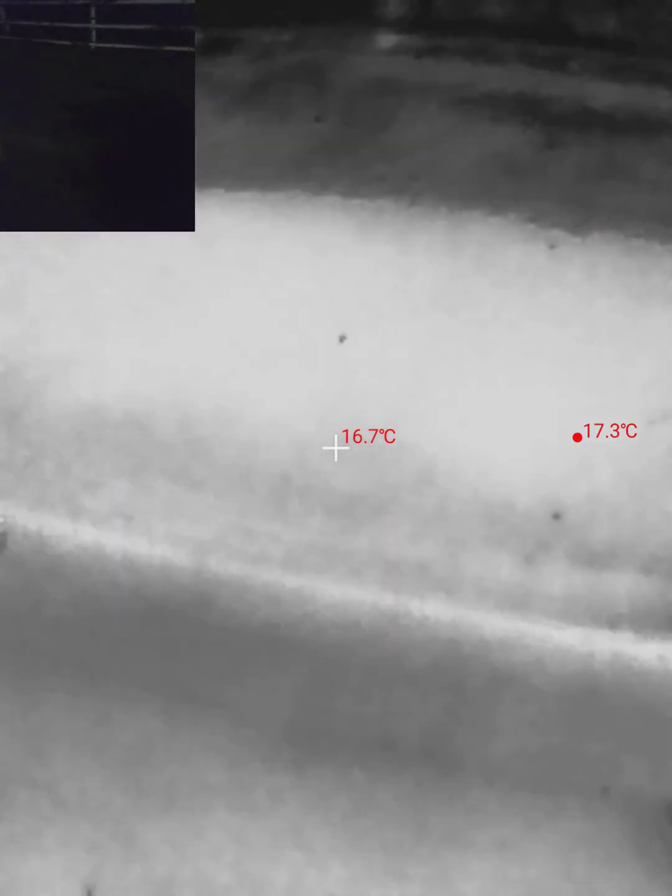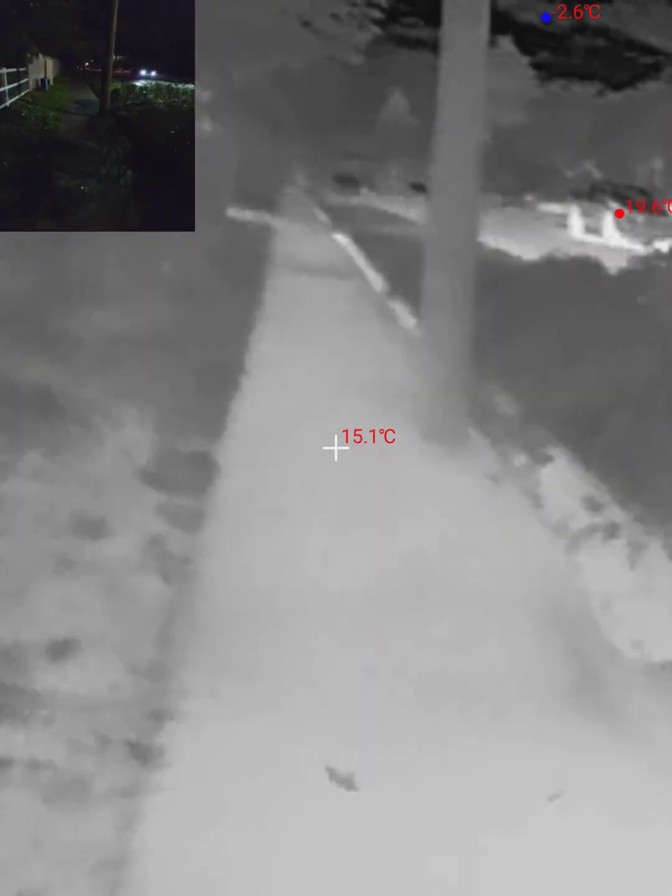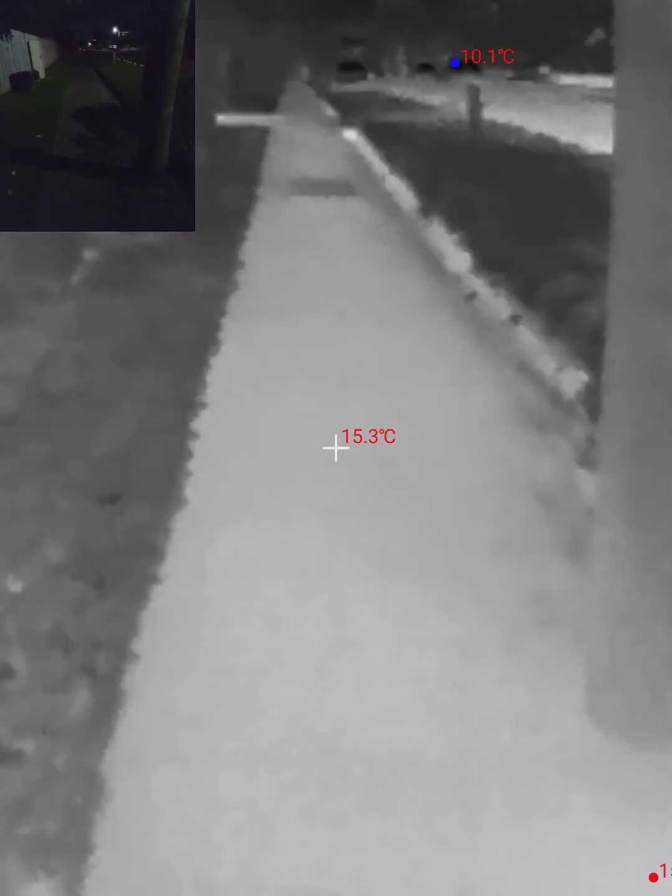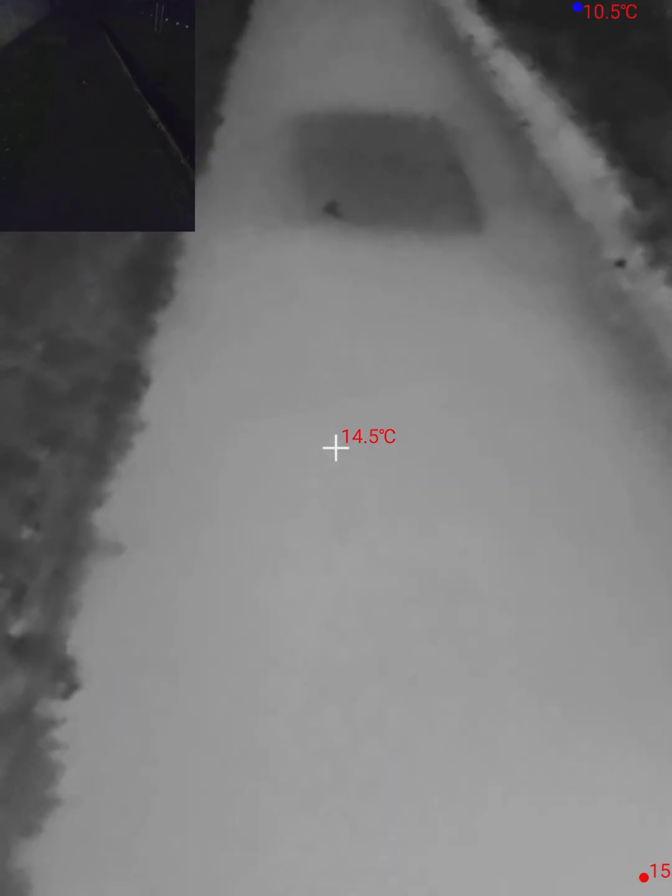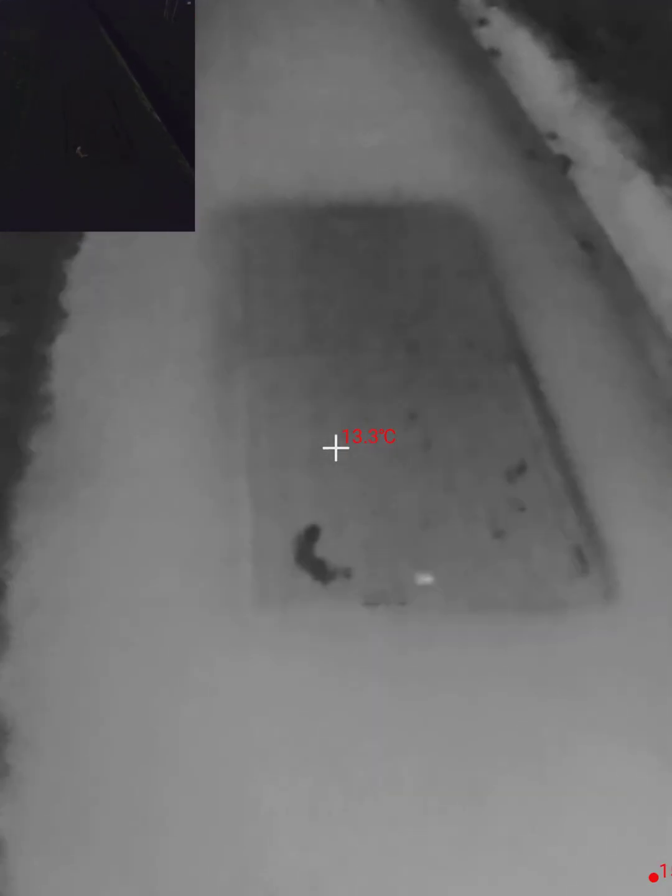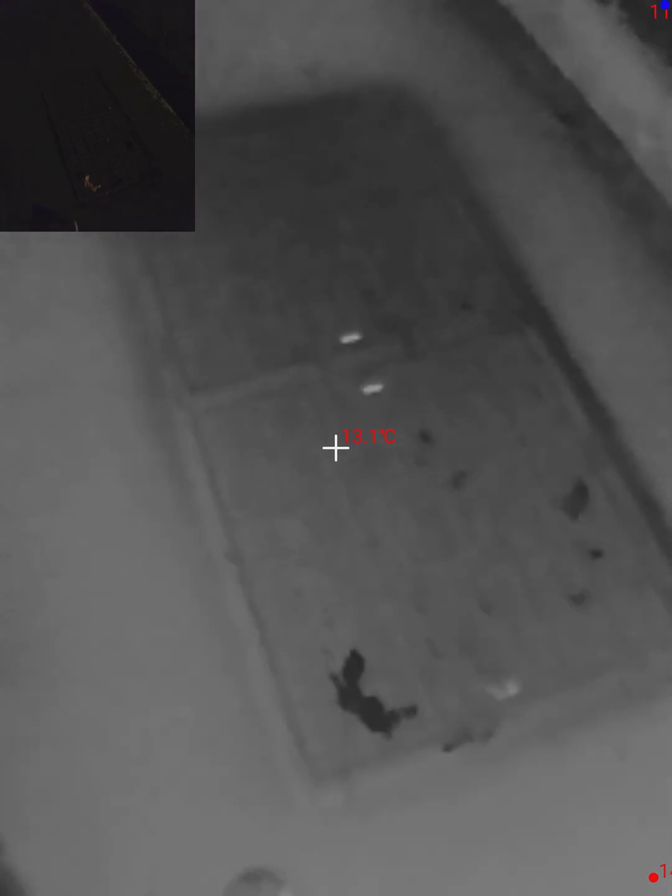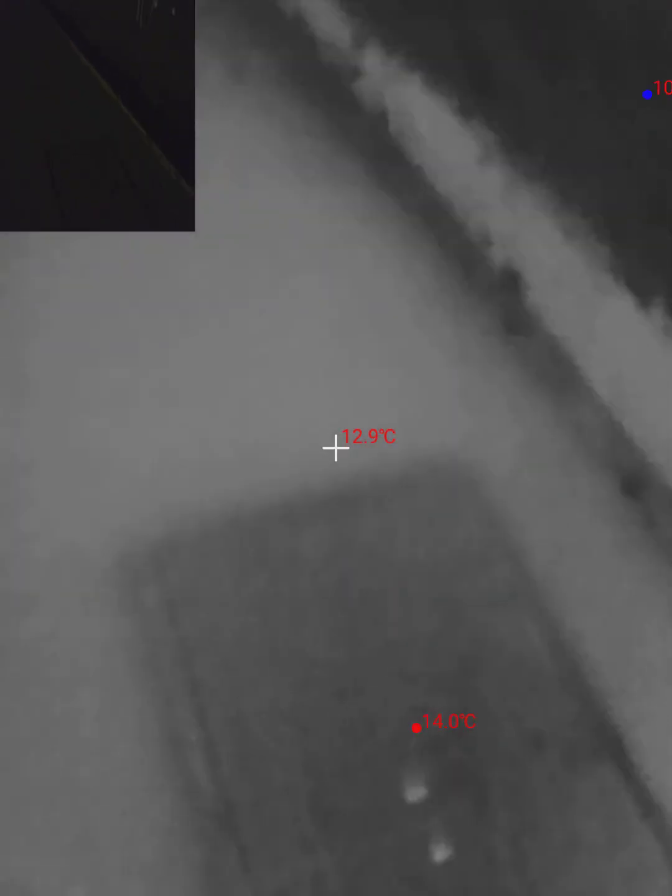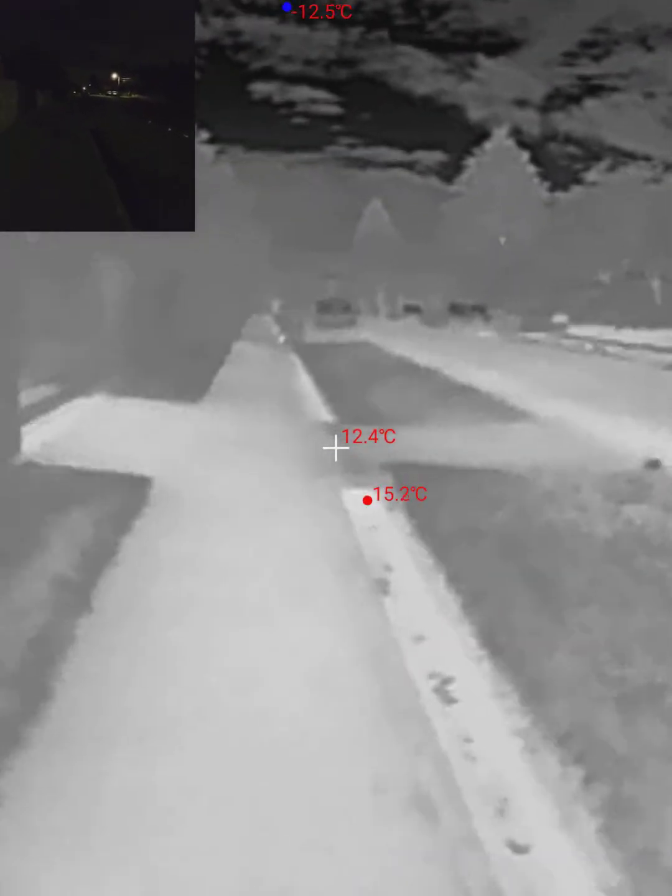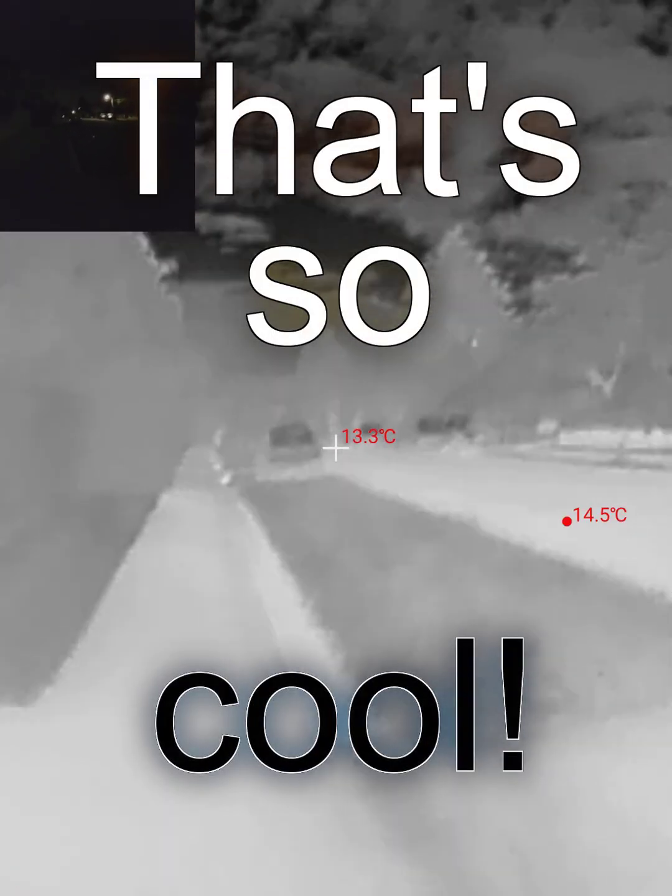One of the things I find really interesting is looking at how the path looks on as we see it versus how it looks in infrared. Because you can see the path is really, really visible here. What is going on just here? Oh, okay, that is a metal lid for something going on below. I think these ones are telecommunications cables as opposed to sewage or anything. But yeah, look how well the path shows up here. That's really cool.